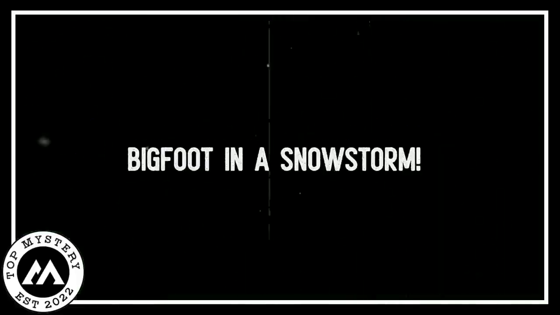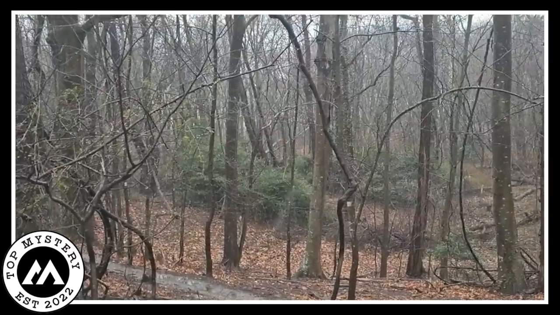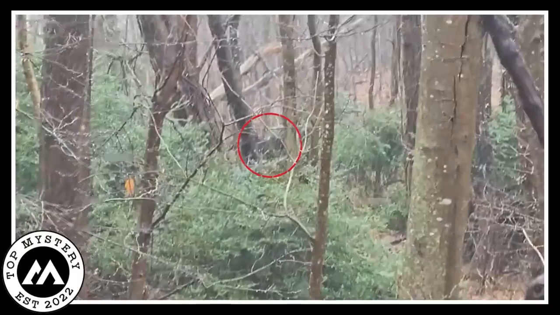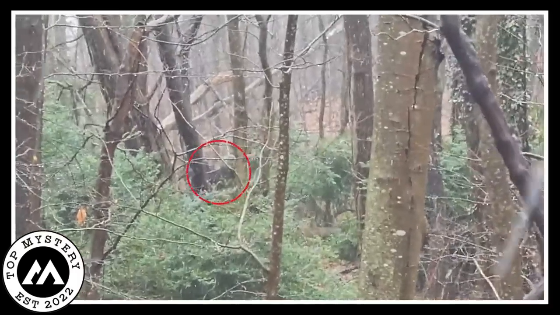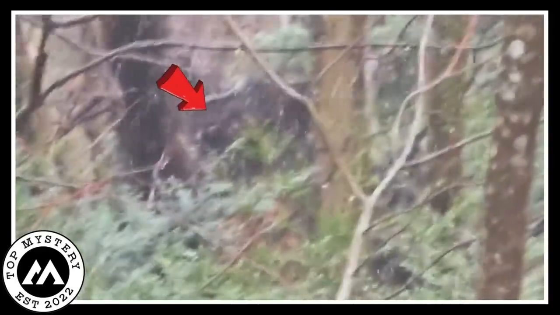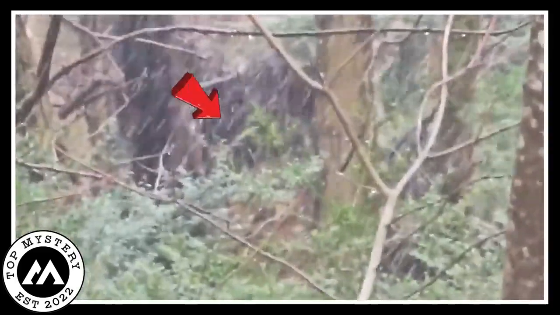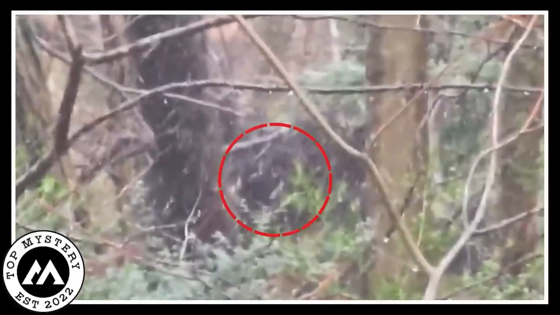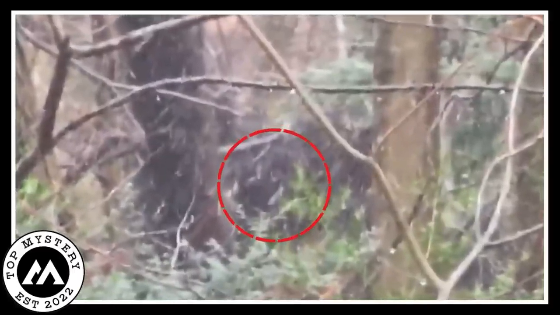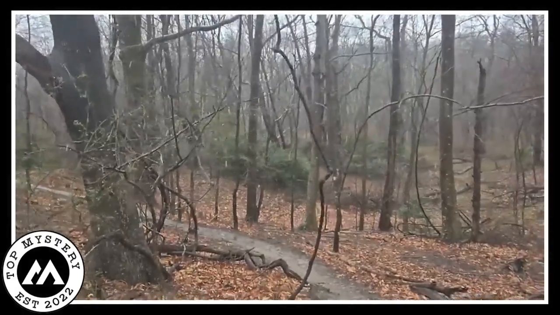Bigfoot in a snowstorm. According to a video shared on Long Island Bigfoot's channel, there is purported footage of a Bigfoot navigating through a snowstorm in the woods near a trail. The visibility in the recording is limited, making it challenging for some viewers, including myself, to discern the alleged creature. While many commenters express amazement, awe, and excitement about the footage, my personal struggle to identify anything concrete persists.